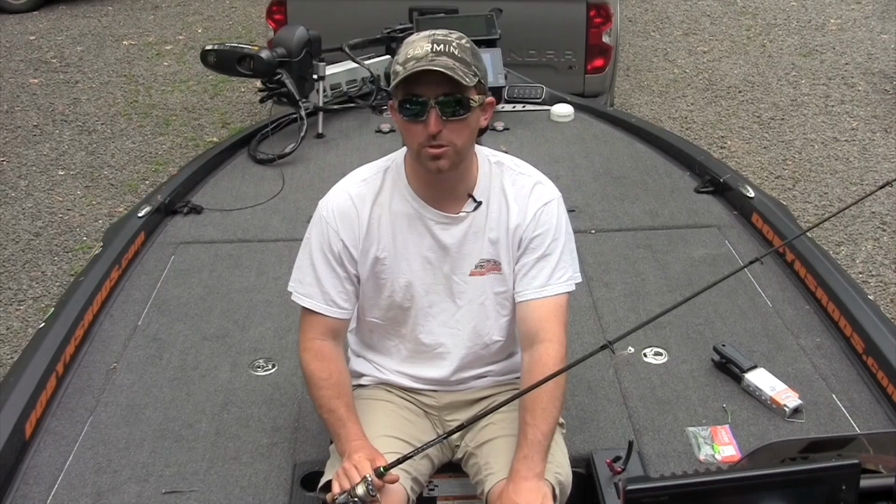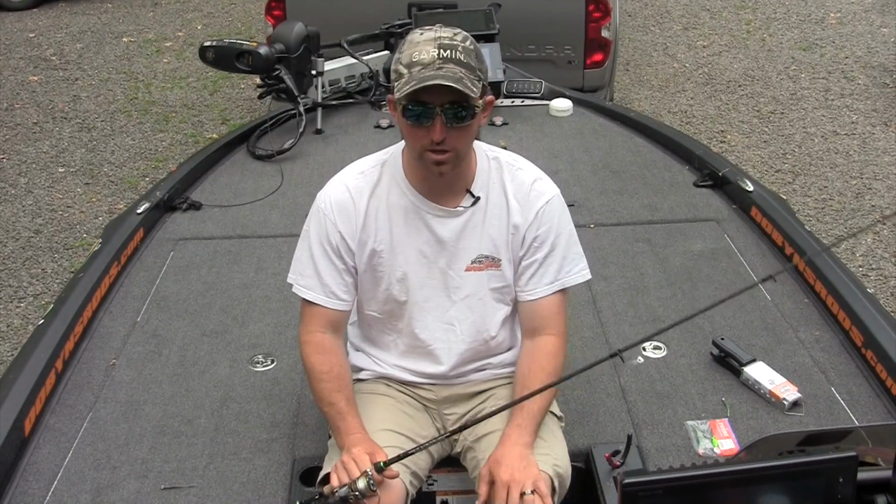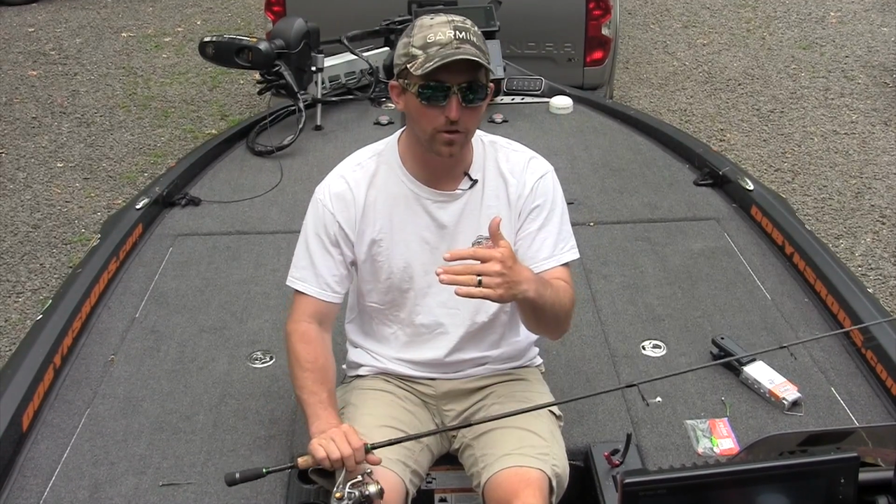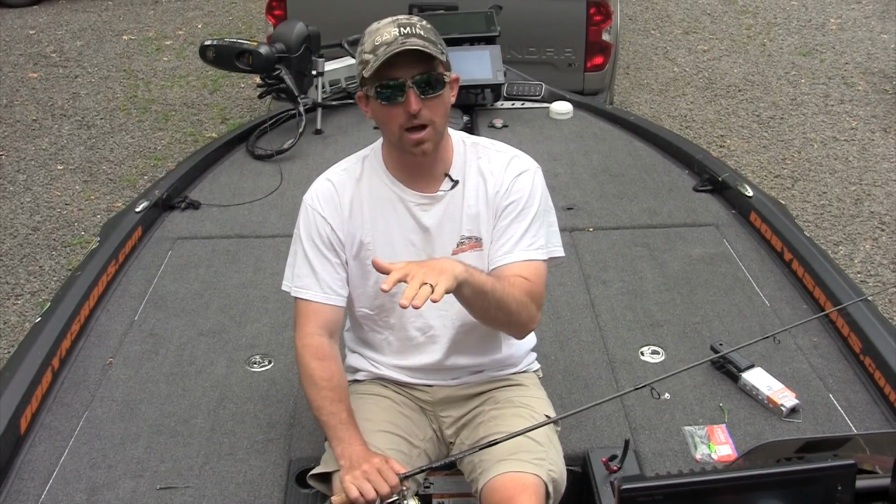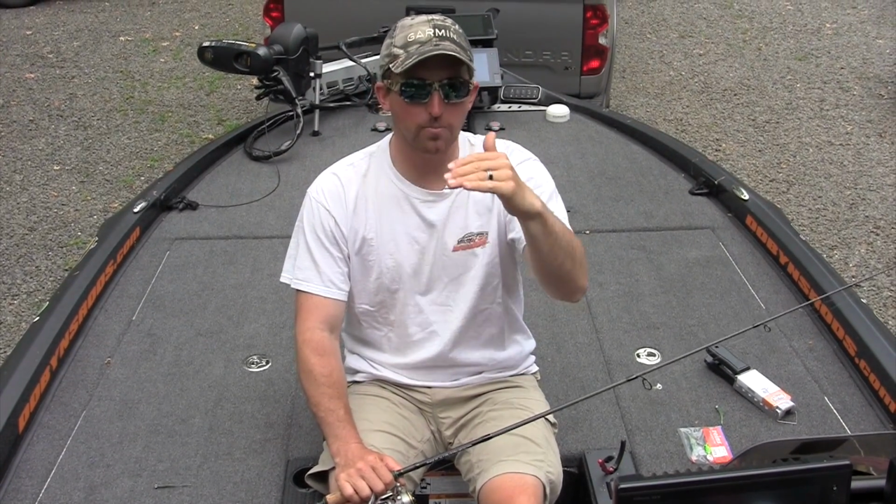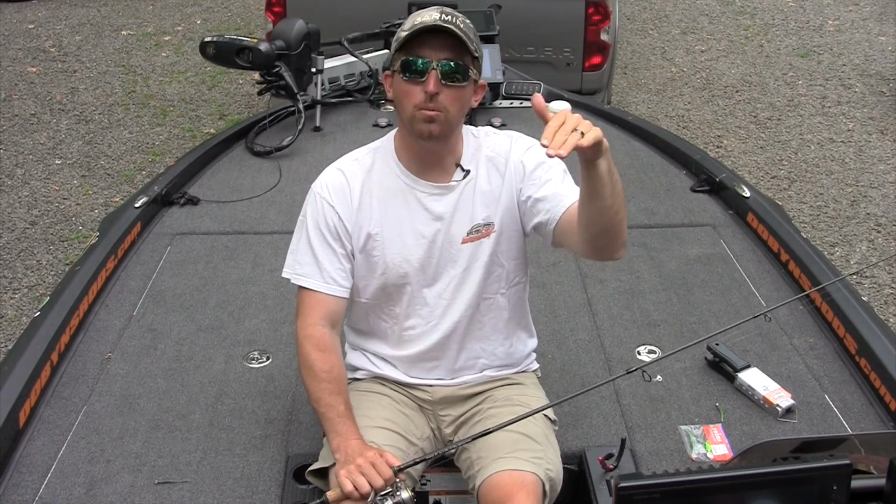It's replaced the drop shot for me in a lot of situations, and the reason for that is a lot of times what I'll do is if I mark a fish and he's on the bottom even, I'll keep that bait above the fish, and that fish is going to come up to the bait, and sometimes you got to pull them off the bottom.